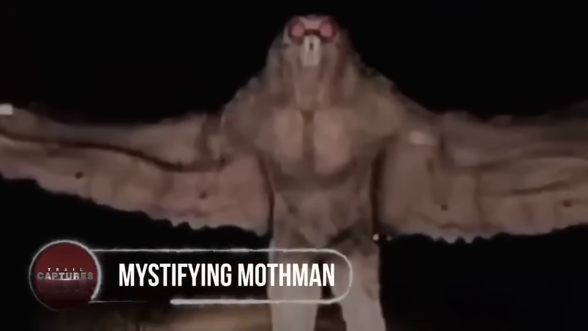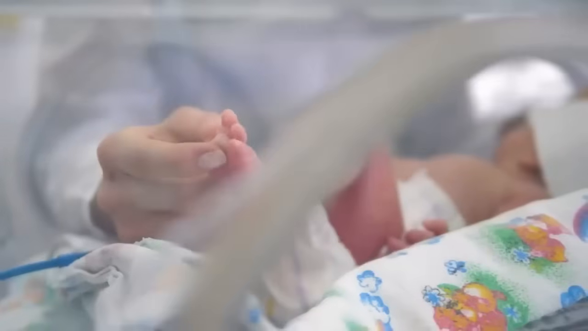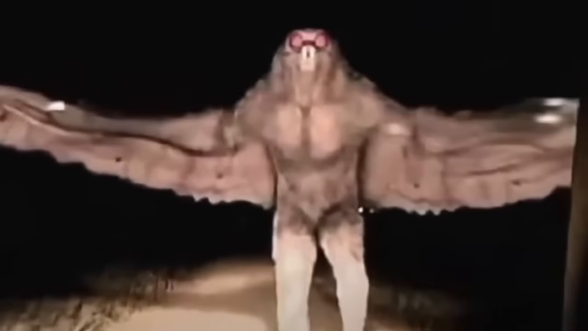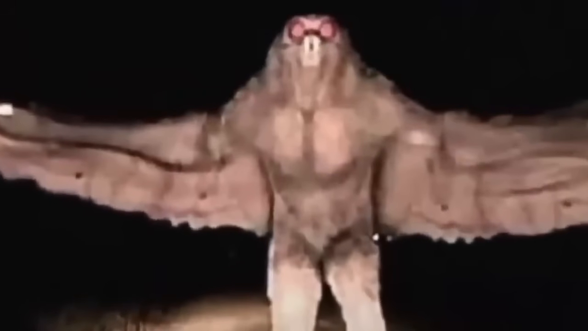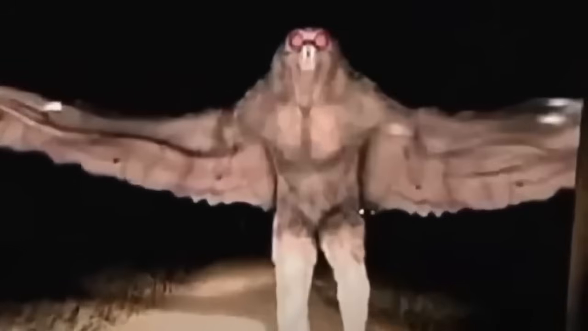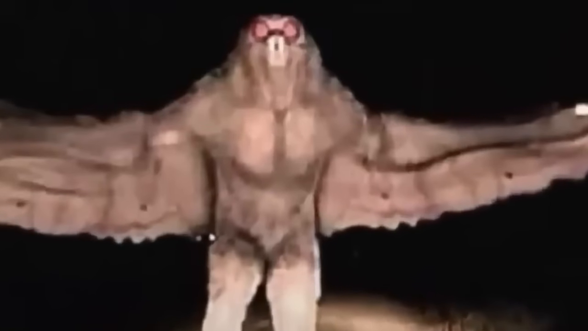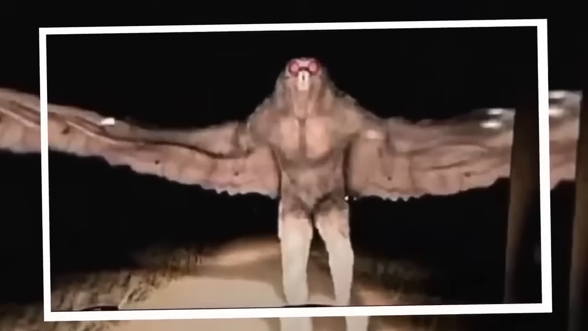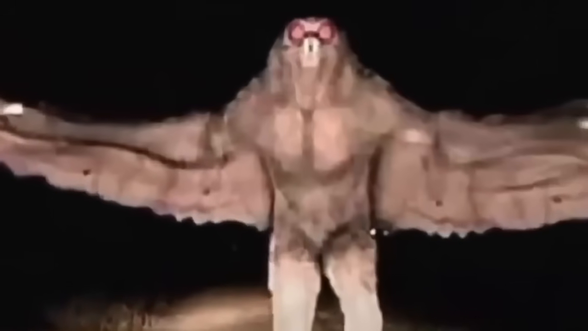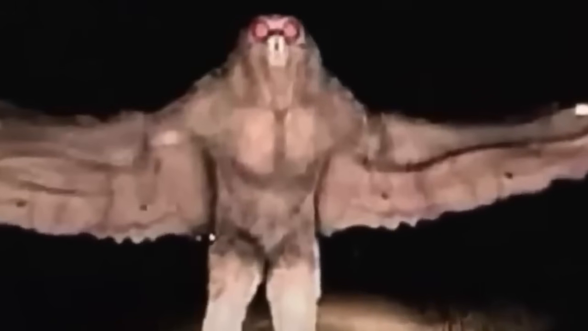Mystifying Mothman. In the West Virginian town of Point Pleasant, a chilling legend was born, the Mothman. With wings and glowing red eyes, this mysterious being captivated the imaginations of those who claimed to have seen it. The tales of Mothman sightings spread like wildfire, leaving people both fascinated and terrified. Though evidence was mixed with hoaxes, the truth remained mysterious, leaving the existence of this cryptid open to interpretation.